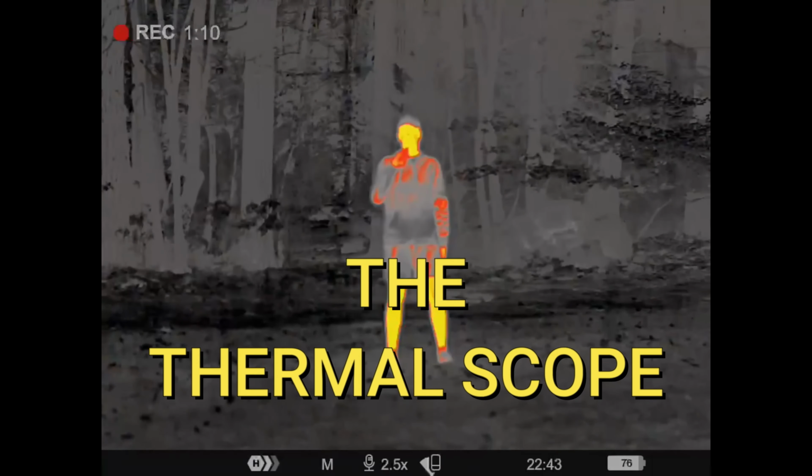Have you guys ever wondered what it would look like pitch black in the woods if you could see deer, bears, or raccoons? Well, now you can. Let me introduce you to the thermal scope.